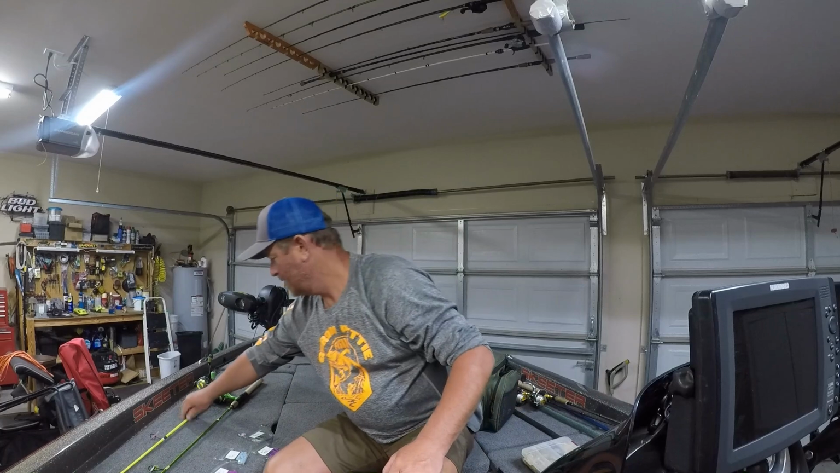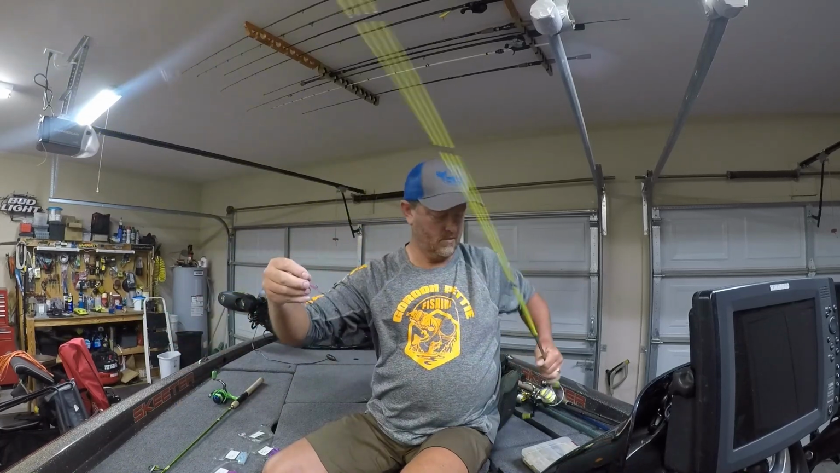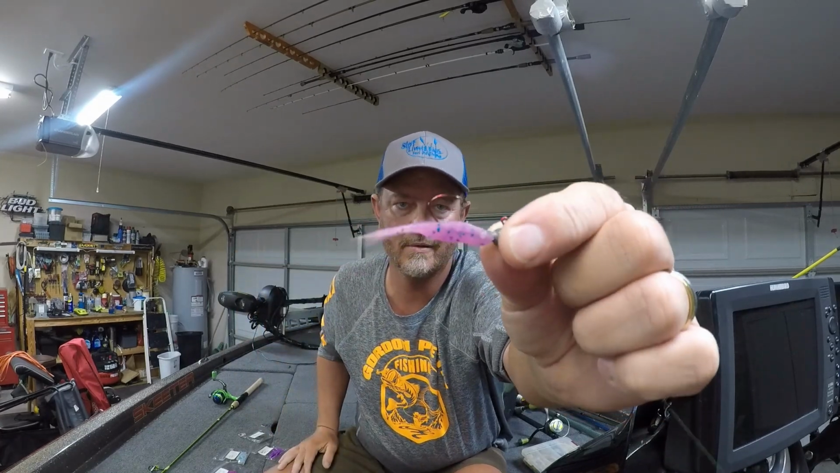I'm going to give you a quick rundown of what we were using today. We used actually a variety of baits, but the 2 main ones that I used today, I started out throwing it's a fluke style, tiny fluke. It looks just like a minnow. It's got a split tail on it. I was throwing it on a 1/16 ounce jig.